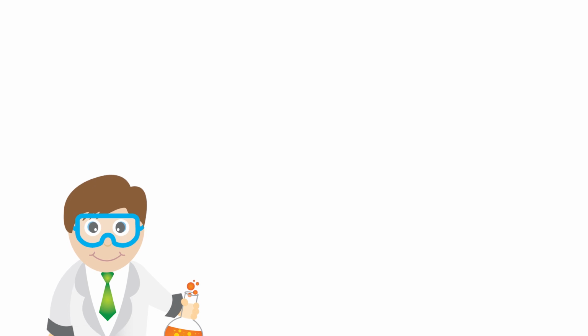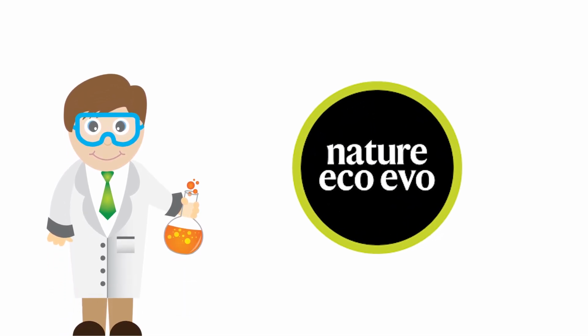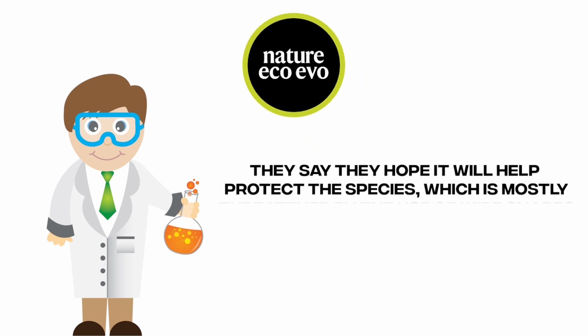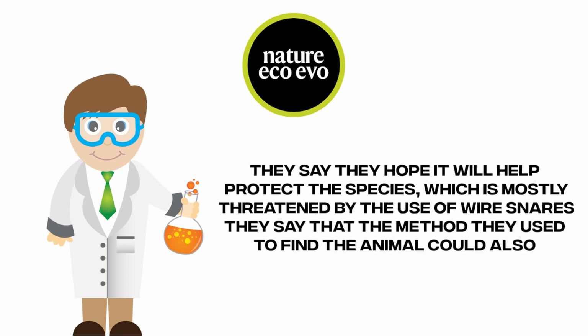The scientists who made the discovery wrote about it in a paper that came out in Nature, Ecology, and Evolution. They say they hope it'll help protect the species, which is mostly threatened by the use of wild snares. They said that the method they used to find the animal could also be used to find other lost species.